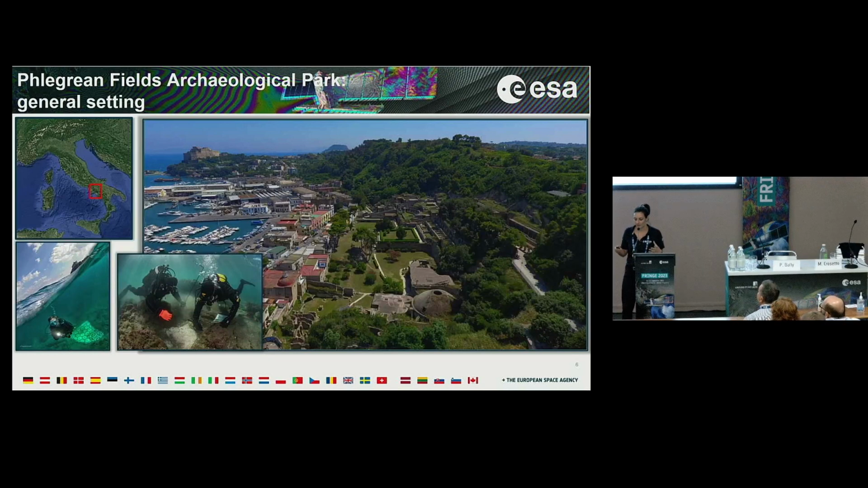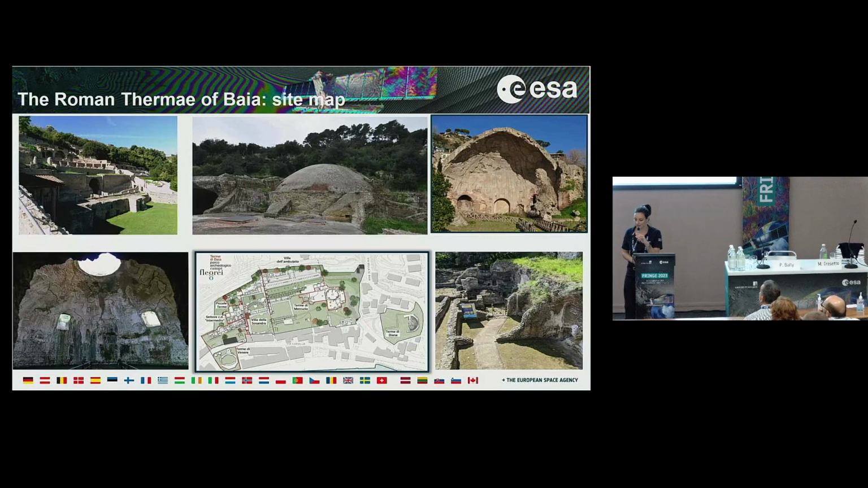Here you can see an overview of the Roman Terme of Baia, a well-preserved archaeological site located in an inactive, ancient caldera. What we have here is the site map. Then we will see more specifically all the hotspots of the site. Here you can see these big domes that are really well preserved, in which the natural hot springs of the area were located.